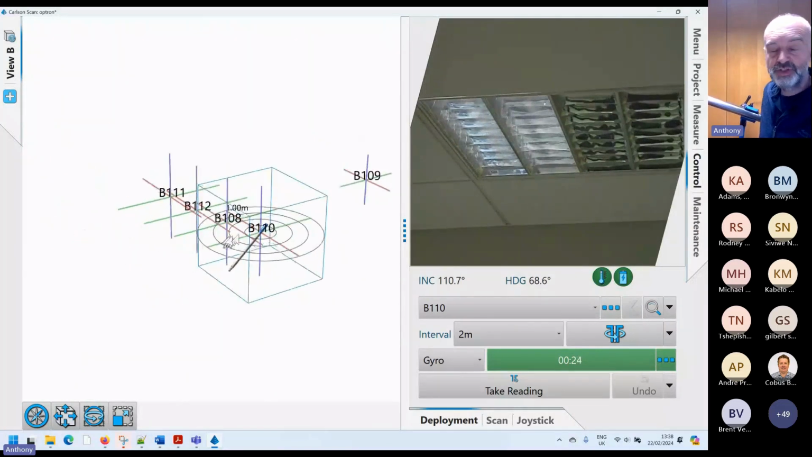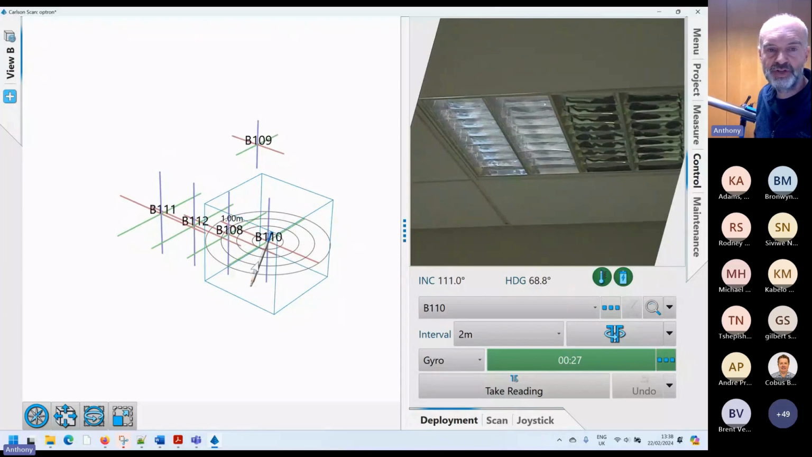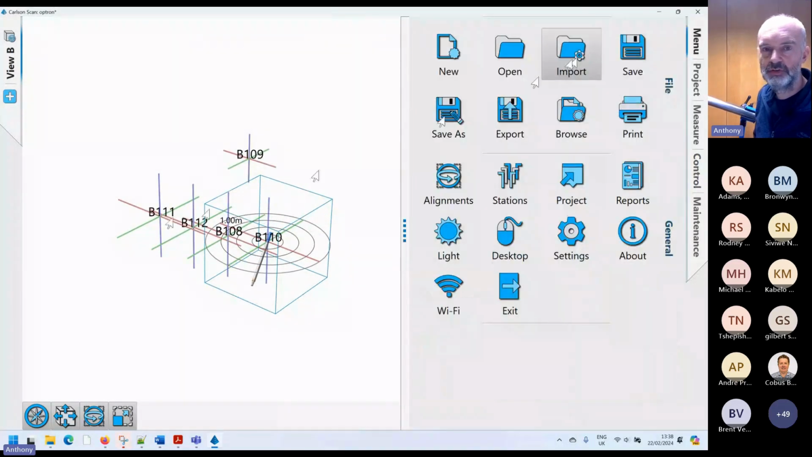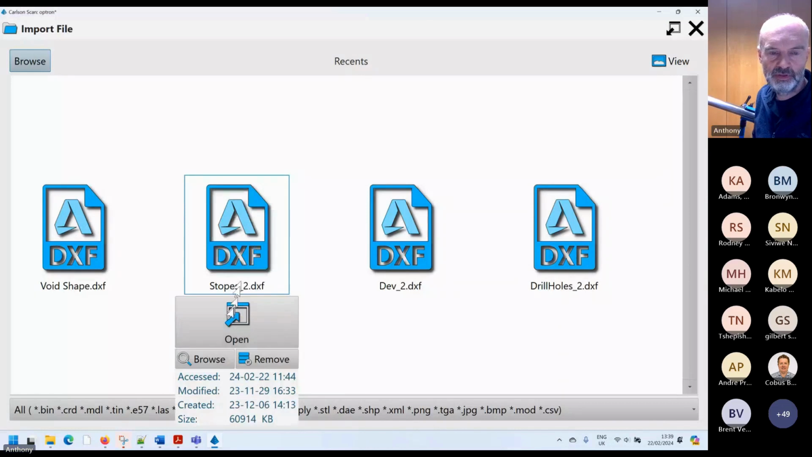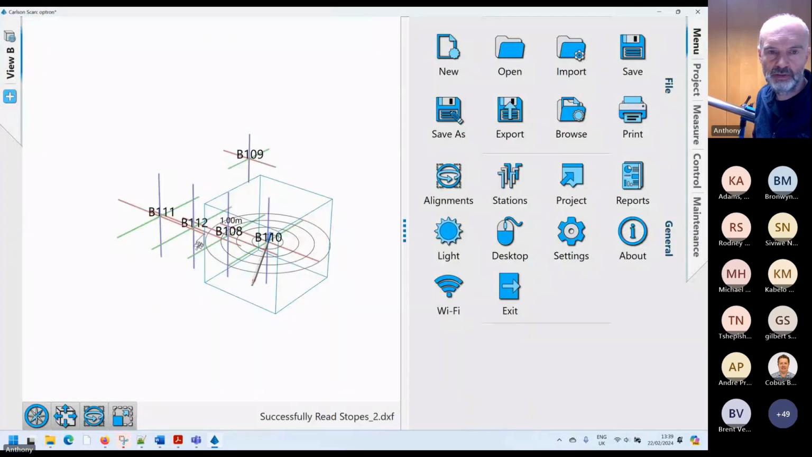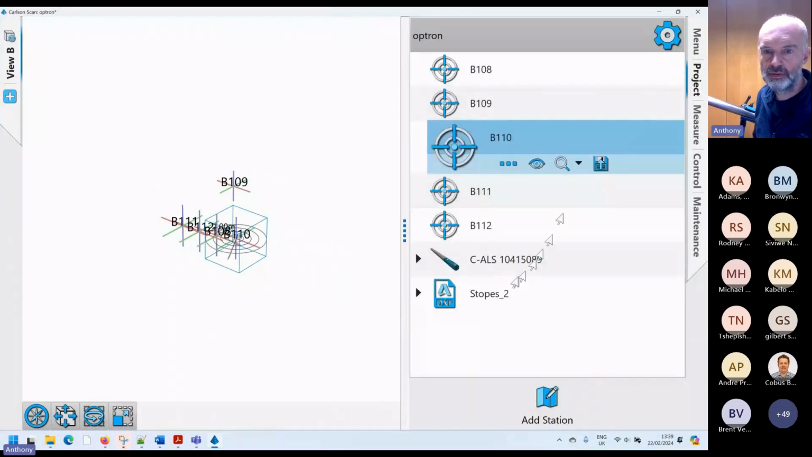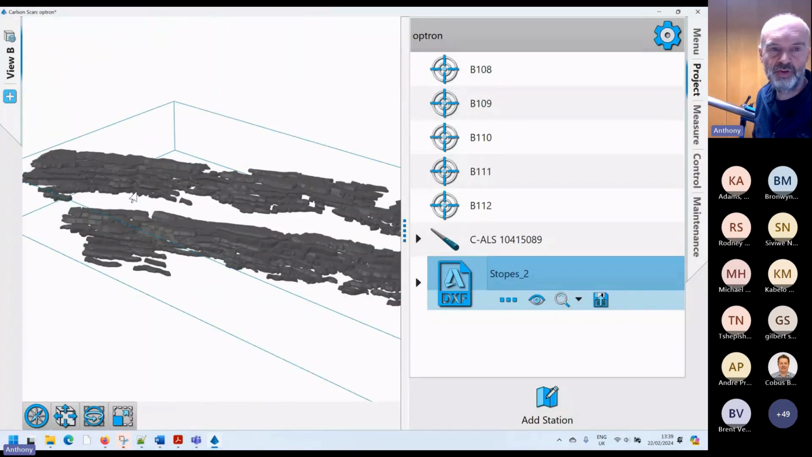Now, particularly if you're working underground, it's good you can bring in background information, so you've got some kind of context. Again, you don't have to do this, but for example, you can import some models here.